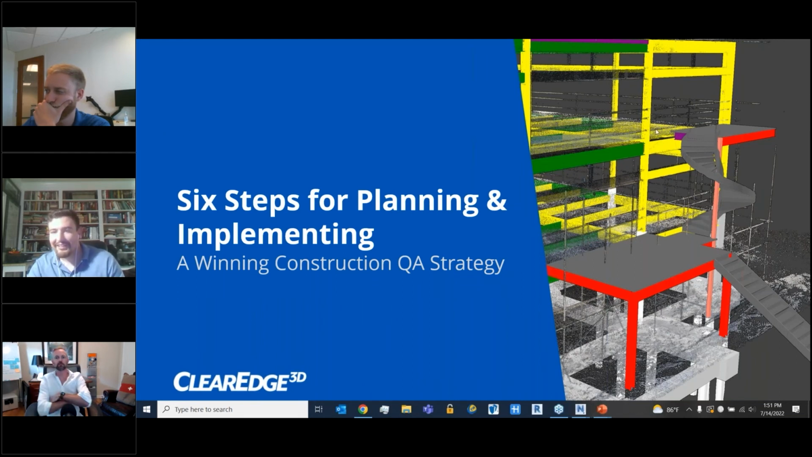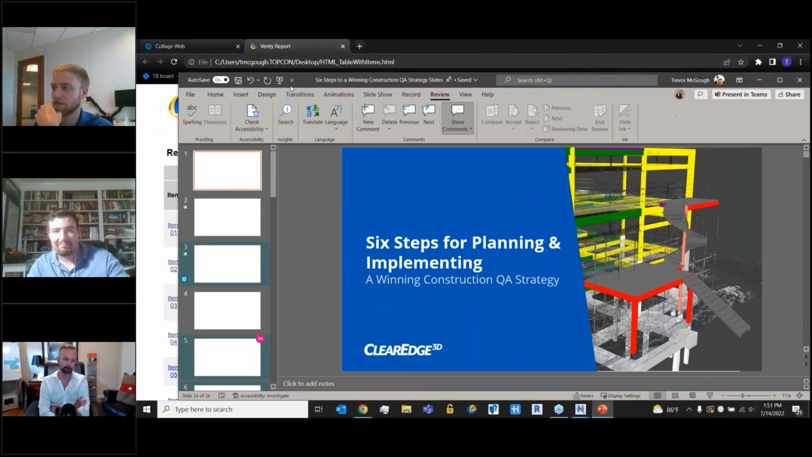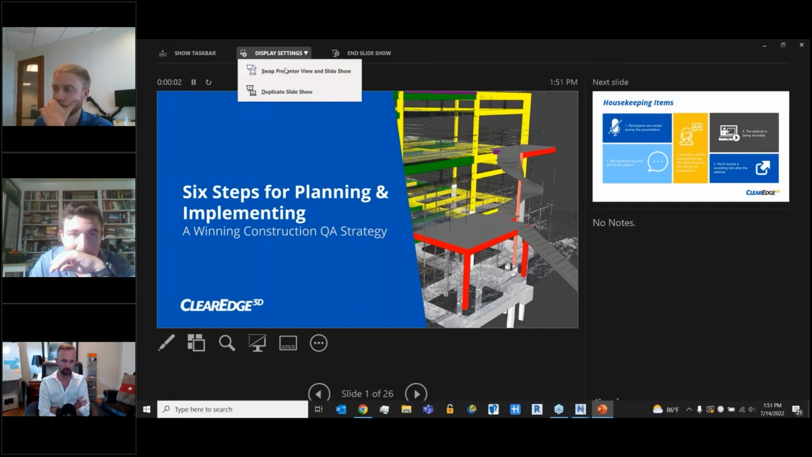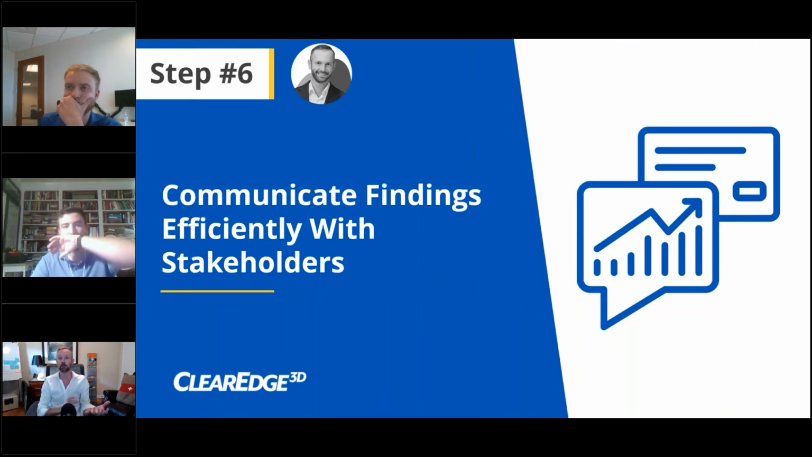So the thing is, there's kind of 3 areas where you can deliver data. One is, so Justin just showed working inside of Navisworks, if you're doing a coordination session with the design team. So imagine you've got Verity, right?